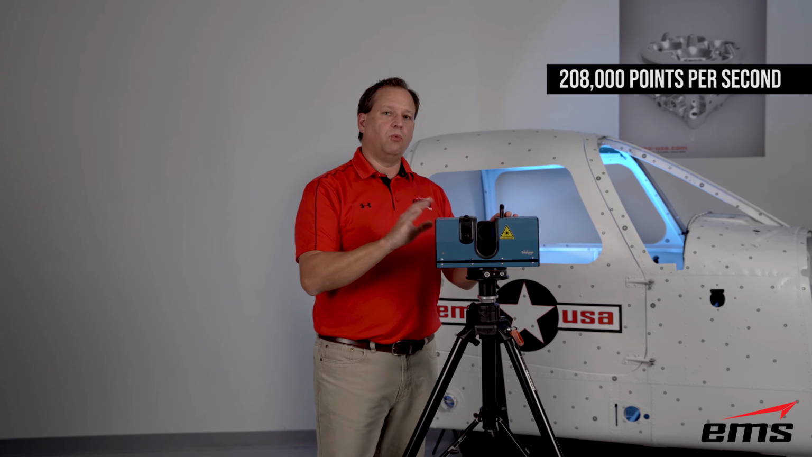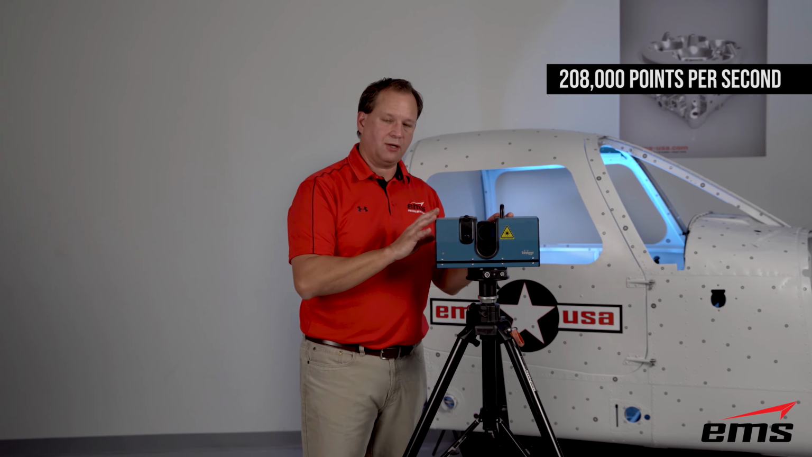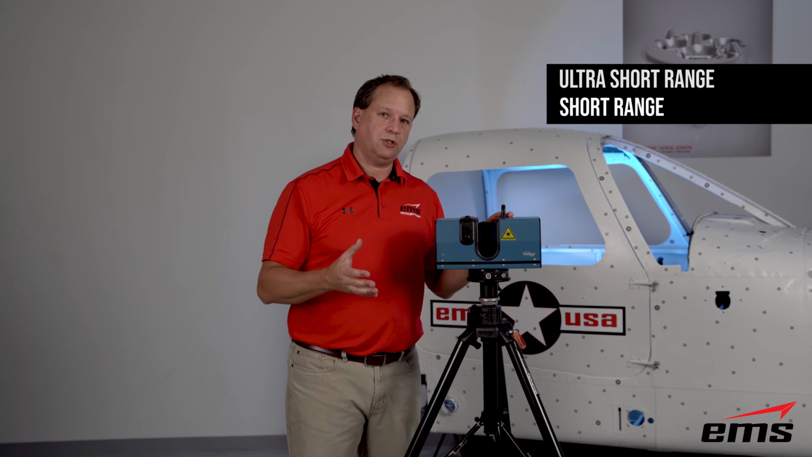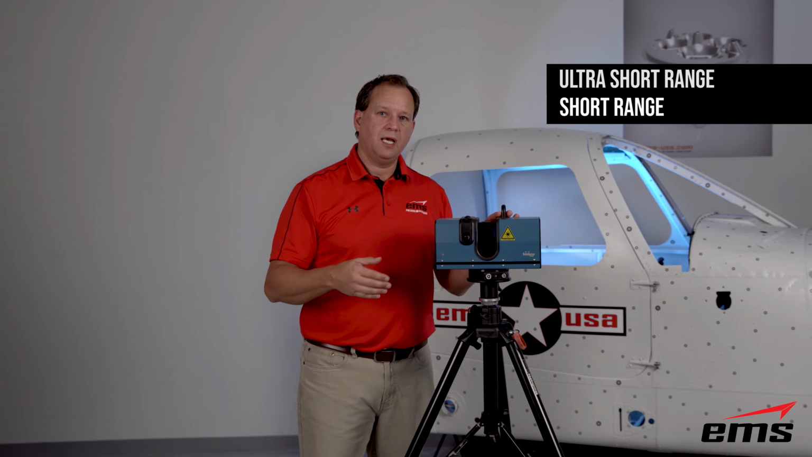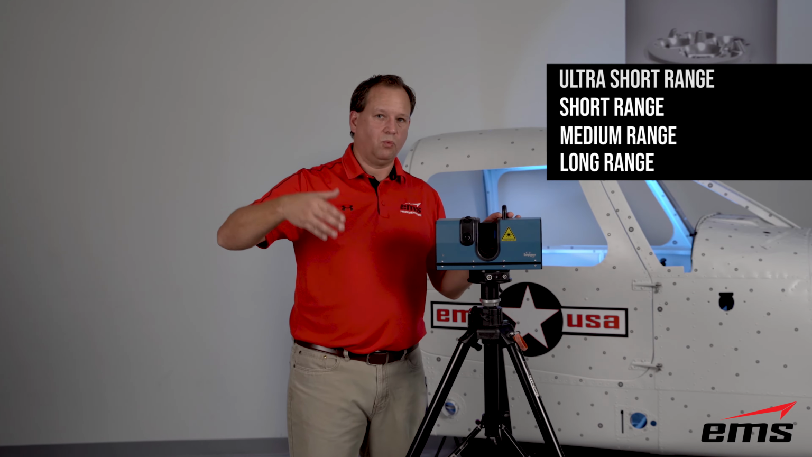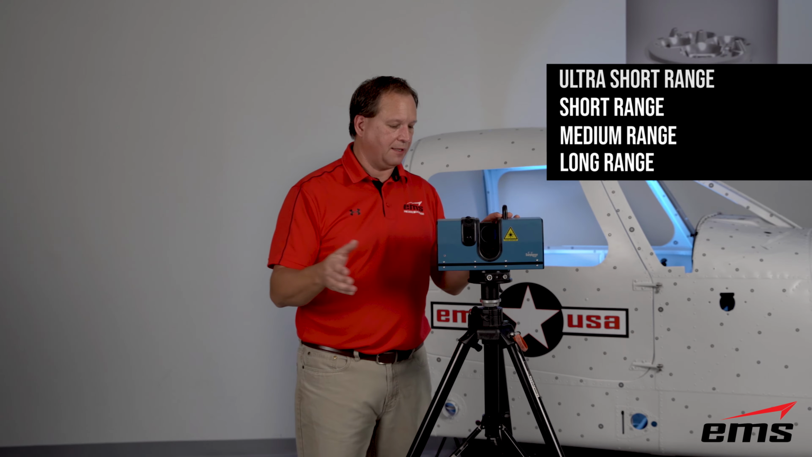Now, what makes this scanner unique is it is an ultra short range. Surphaser makes a few different models of this type of scanner. They make a short range, which is good to about 30 feet. They make a medium range, which will go out to about 70 feet. And they make a long range, which will go out 100, 200 feet, something like that.